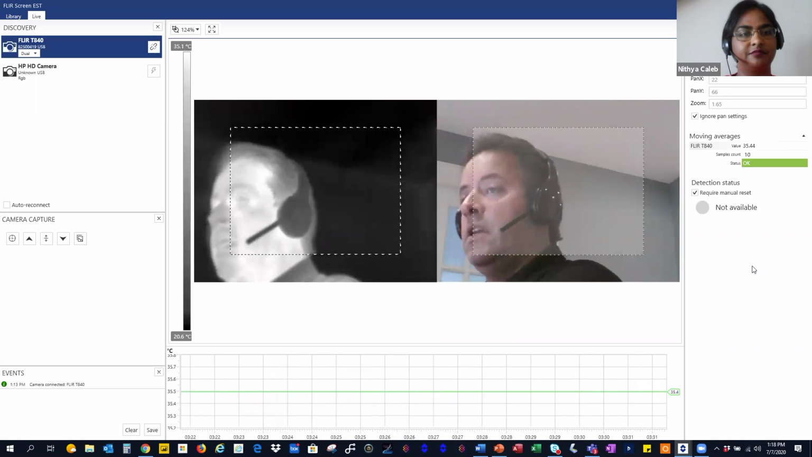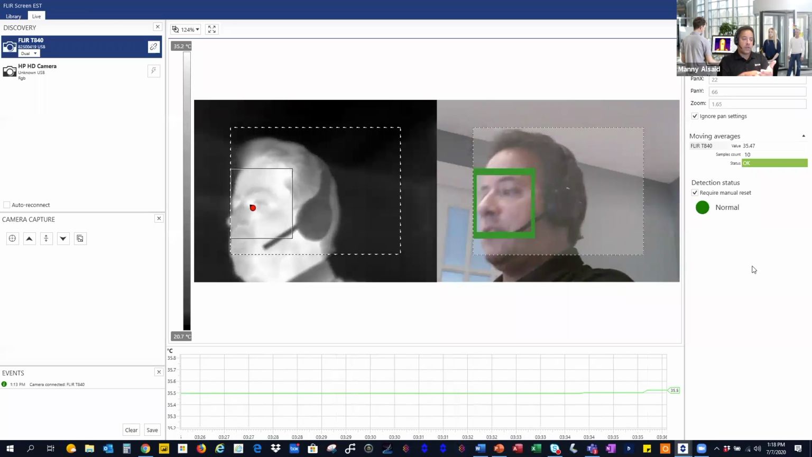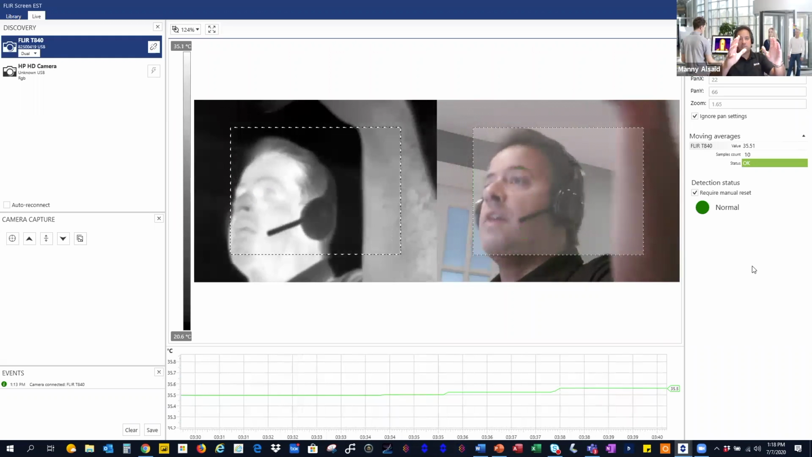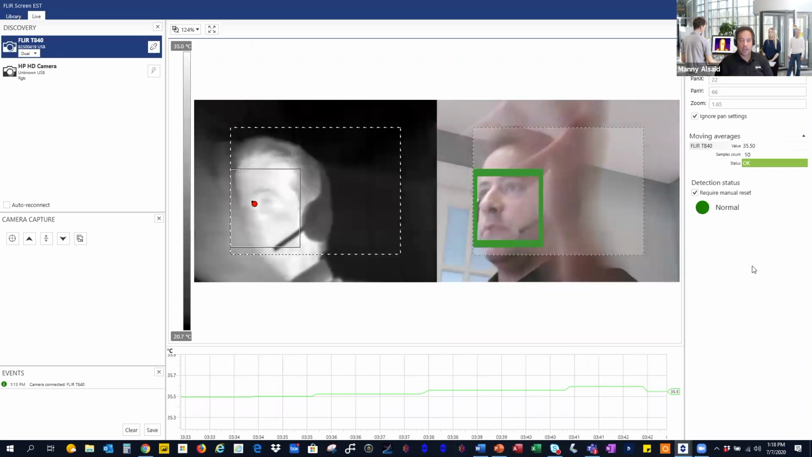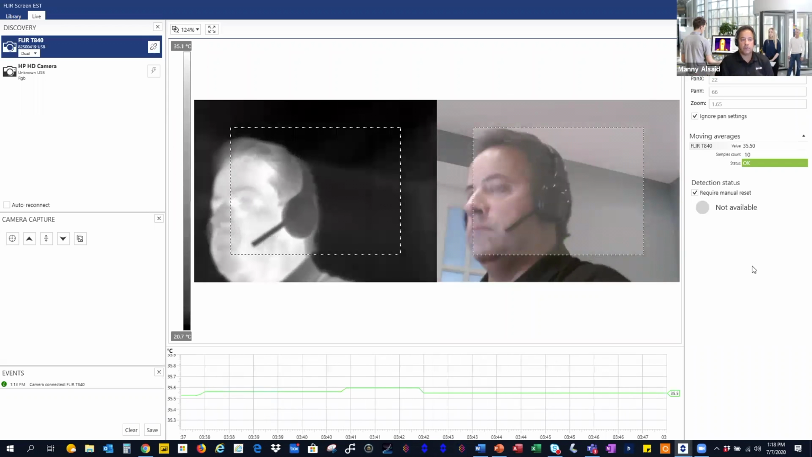If you want a more permanent fixed system that captures images for your HR recording, for example if somebody has to fill out a form before they come in and you want to associate the temperature and picture capture with that person's file, then you want a fixed system recording to a cloud or some kind of server. That's up to you to decide. Then we recommend fixed systems. So it really depends on what you would like to do. We cater to your needs.